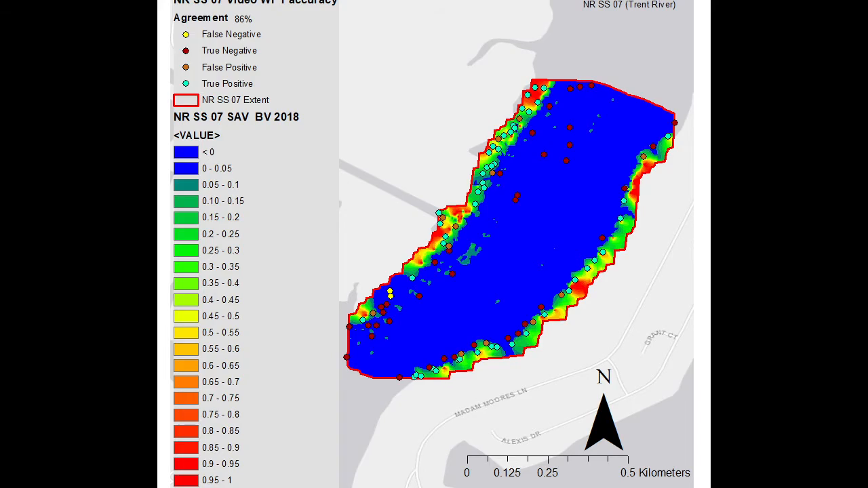That location is sand bottom, so that's no SAV. But then other locations have SAV, and we record that as present. We also record the depth and the lat and long. We now have a system that has a built-in GPS. So we get a map of true positives, true negatives, false positives, and false negatives.